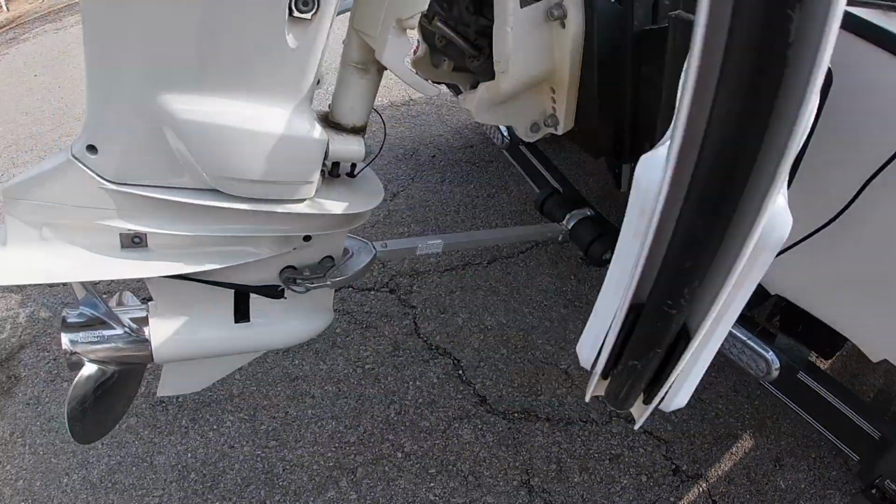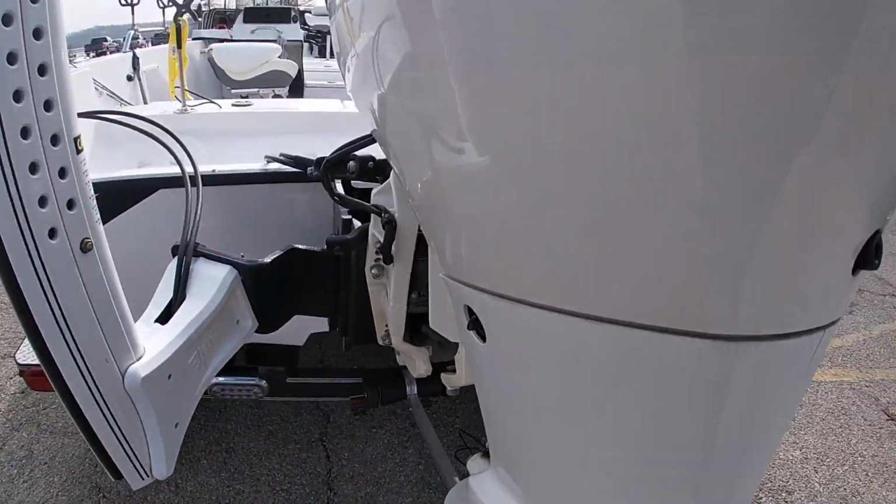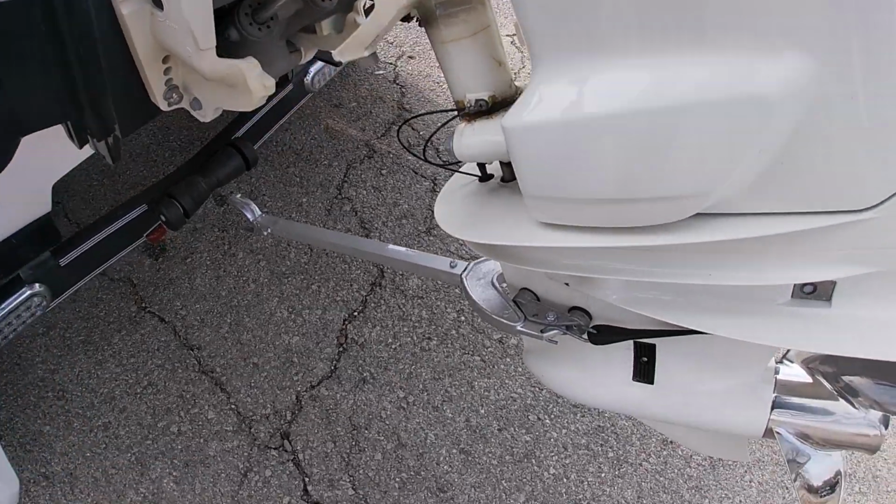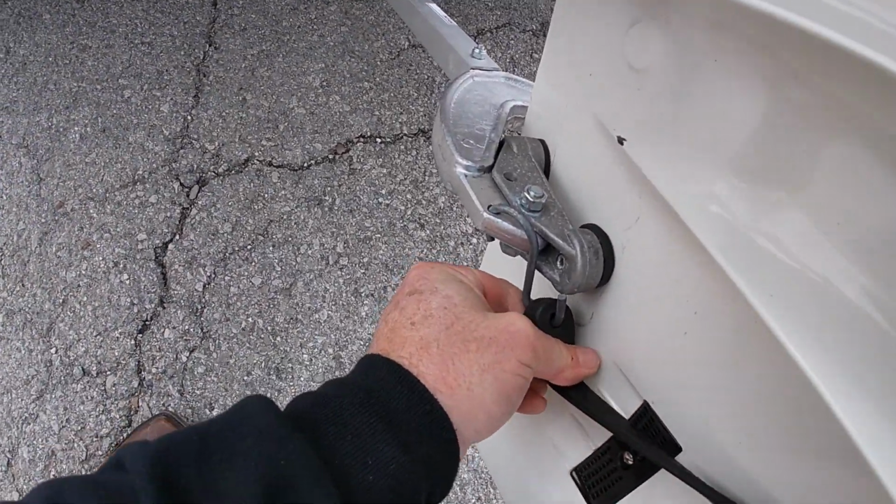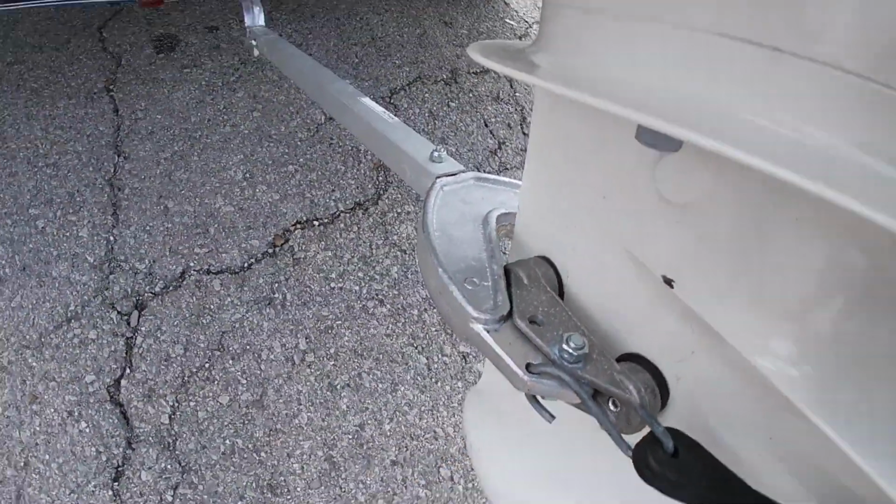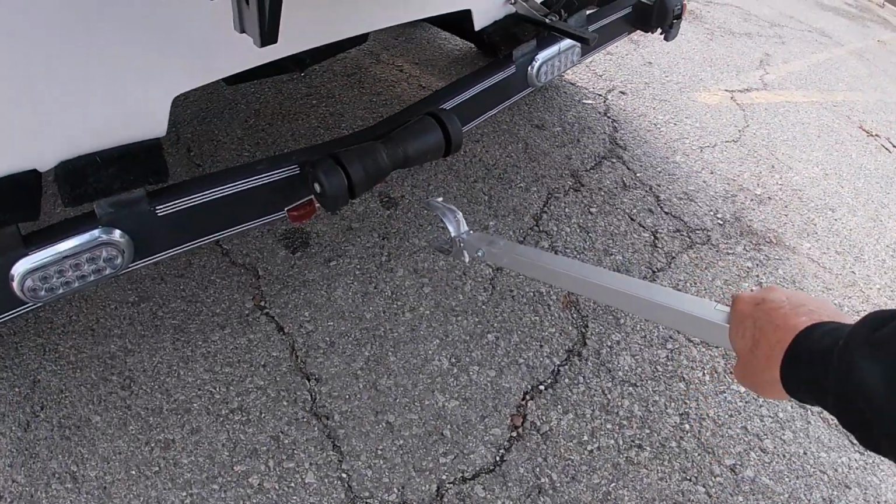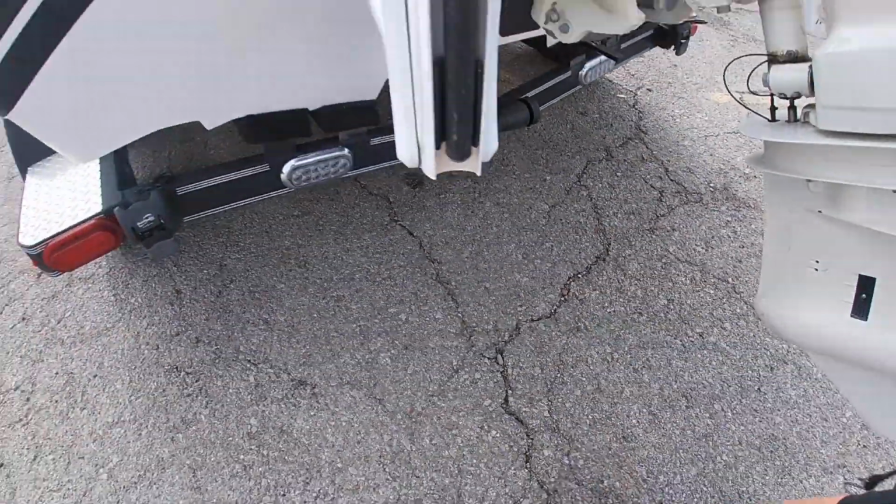And then I just got your standard transom saver. I haven't really found anything there that seems to work one way or another a little bit better. But I'm at Spring River over at Grand Lake in northeast Oklahoma, and I'm going to be looking for some crappie today.